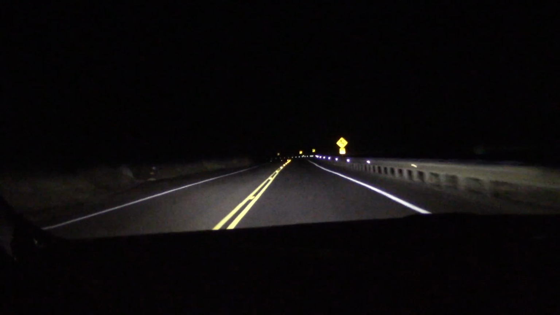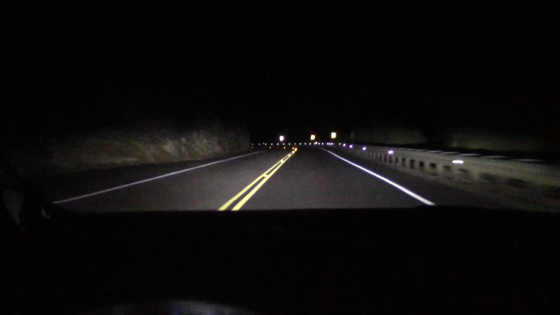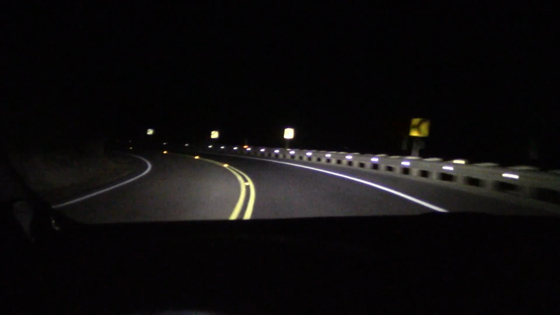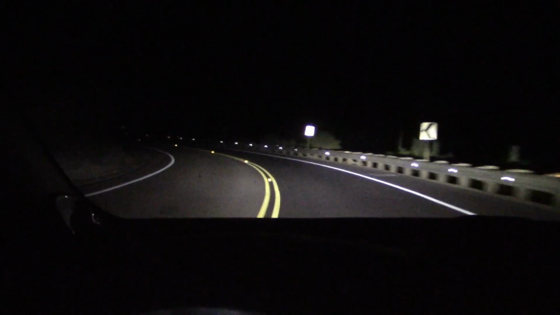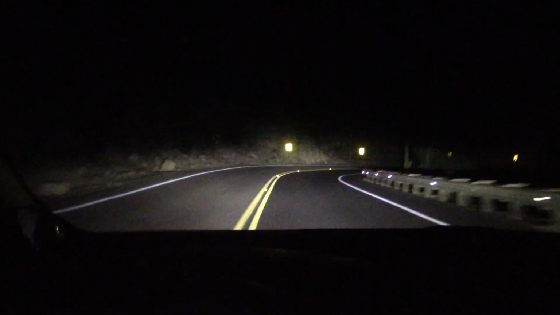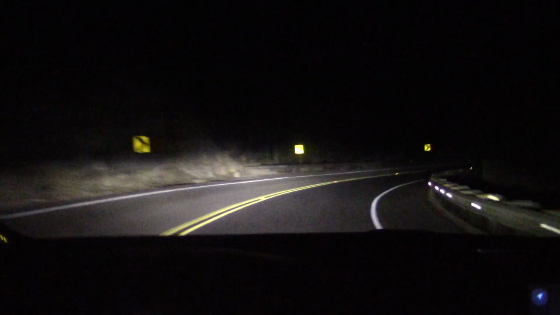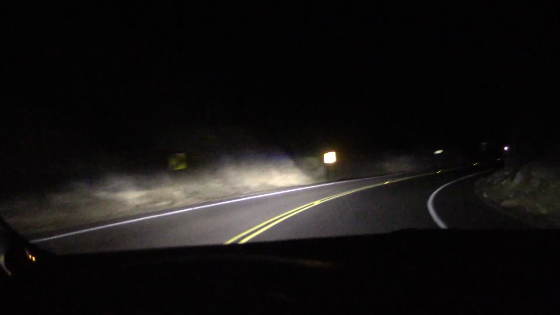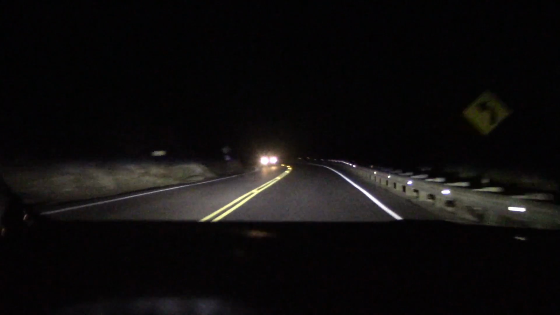So we'll turn the high beams on to help solve that problem. And problem solved. Unless there's oncoming traffic, and of course.